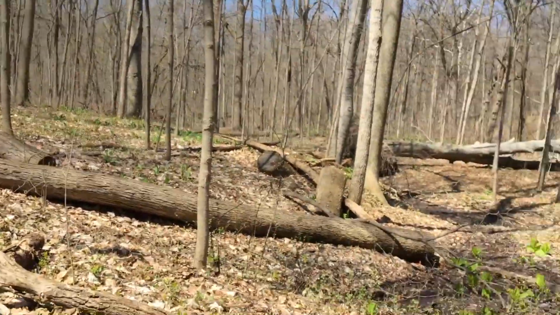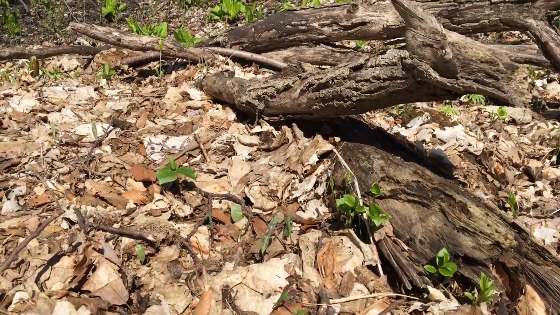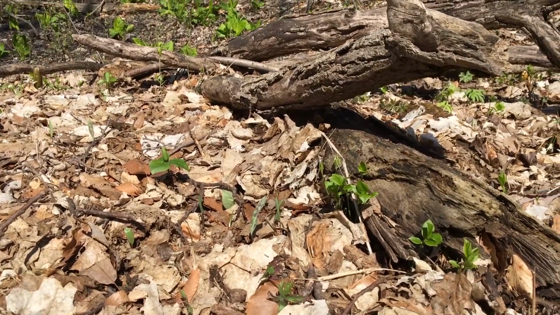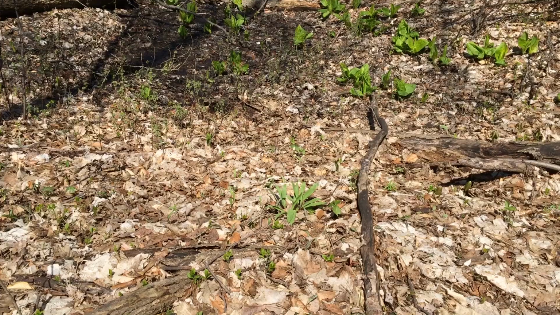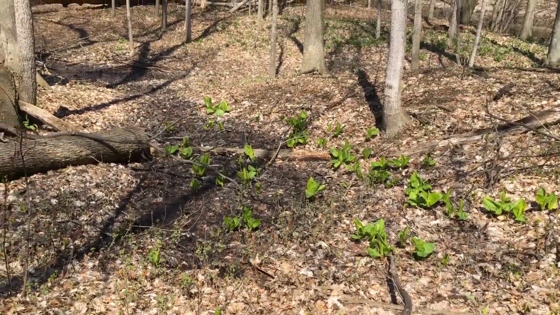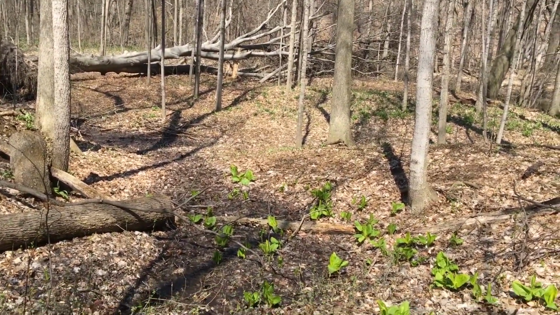Now remember last time when I mentioned photographing blossoms and blooms against something dark? So down here is an example of that. You'll see the little blossoms coming up against this fallen branch. That's going to make for an interesting composition. Now what I like about here is again the contrast between the blossoms, and then you have the tree back there too.